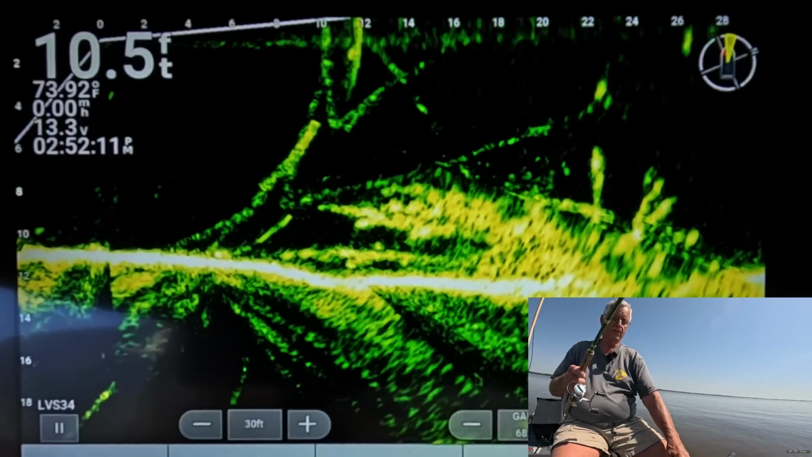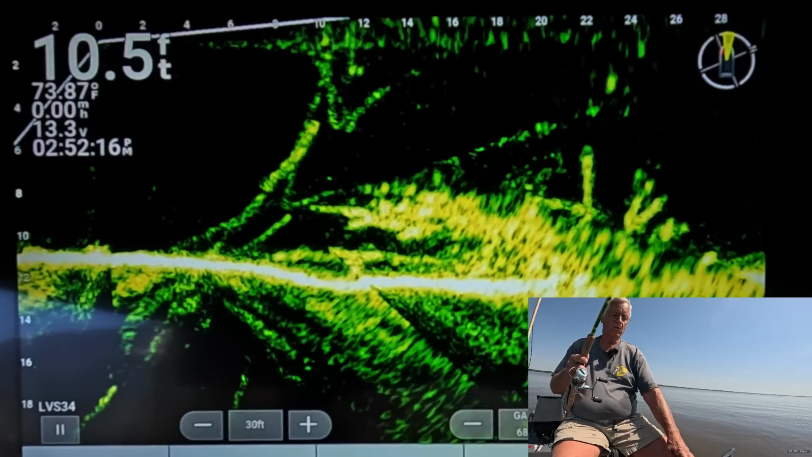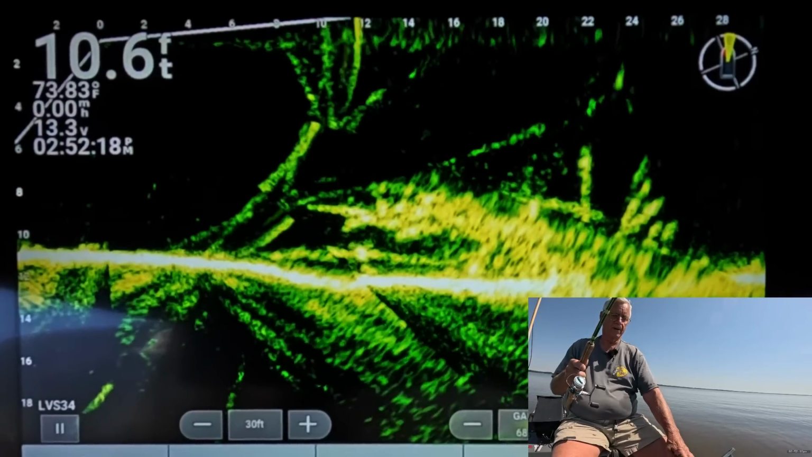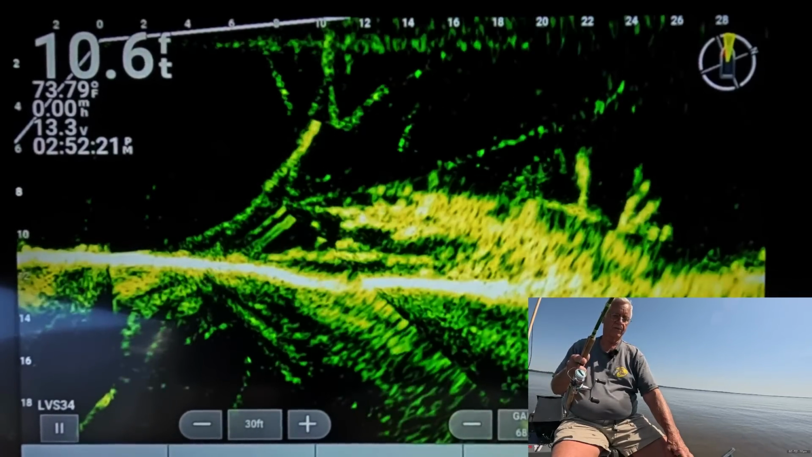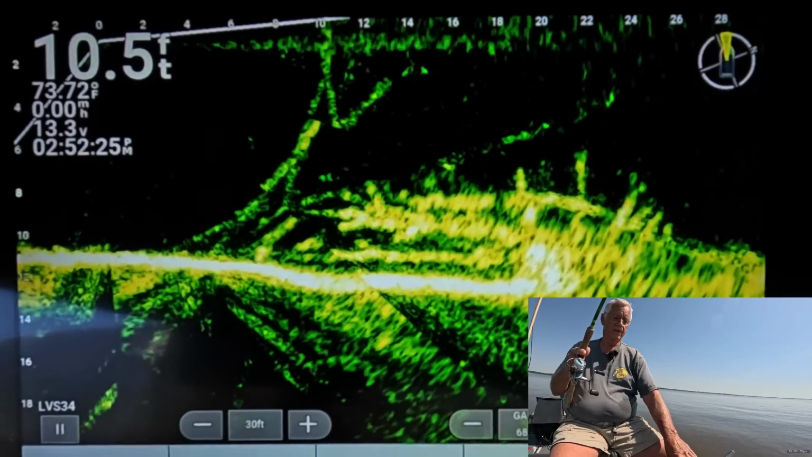Now you got control over everything. You can pick it up and go over the head, and you can drop it down to the bottom like it right there. See if there's a fish down there. There is one. He's coming out looking at it. Oh, he didn't come, but there's one coming up right there.